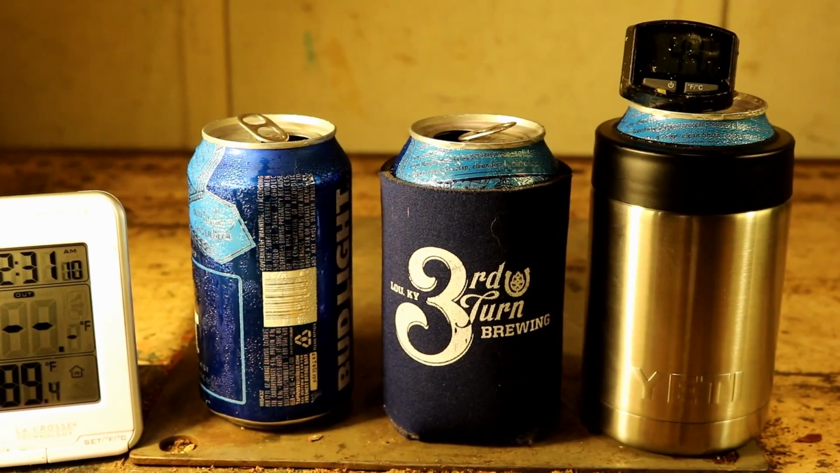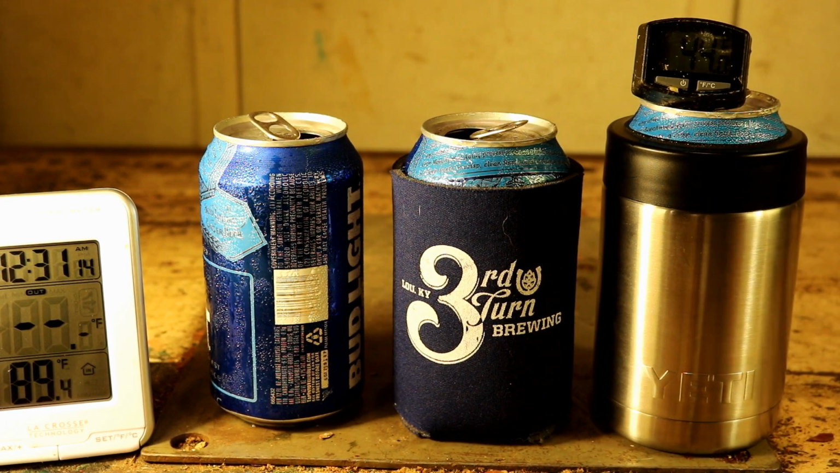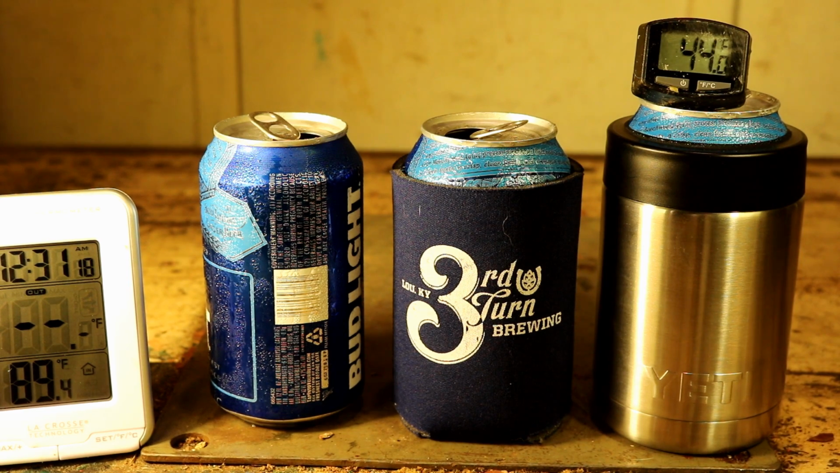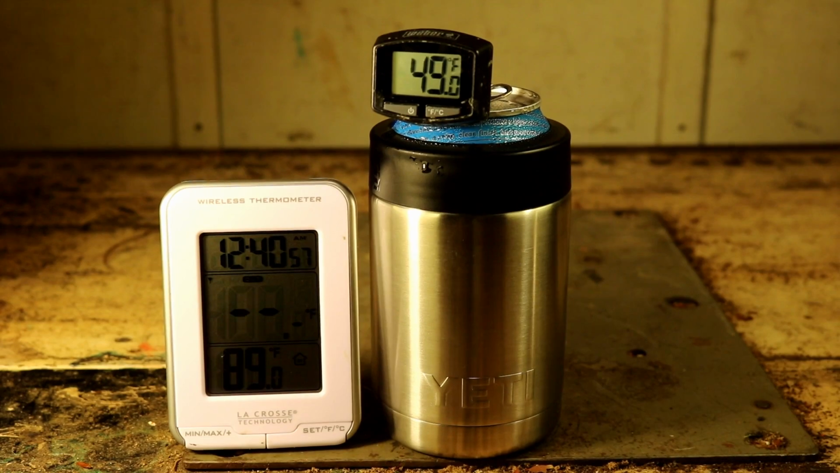And you can see there, YETI temperature is pretty nice. Let me try to get some extra light on there. Yeah, showing 44 degrees after 30 minutes. Out here in this intense heat, 90 degrees, 89 degrees in this garage. It is a warm one, and after 30 minutes I would definitely trust YETI with my beer over a regular koozie, or definitely a beer with nothing covering it.